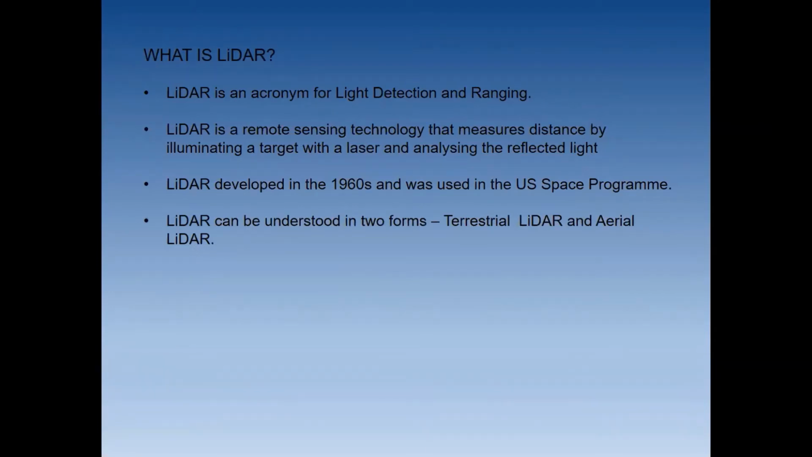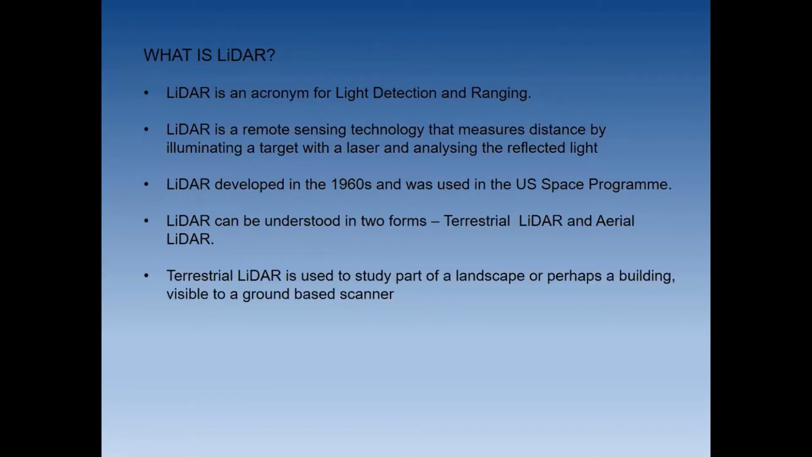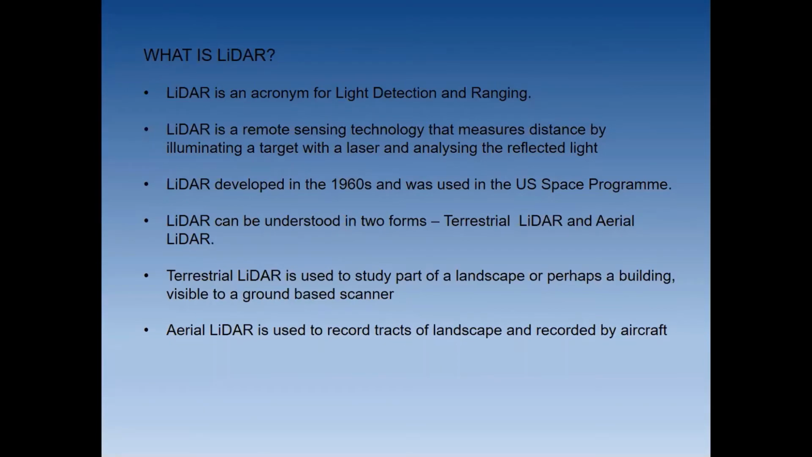And for our purposes, it can be understood in two forms: terrestrial LiDAR and aerial LiDAR. Terrestrial LiDAR is used to record a landscape or perhaps a building with a scanner based on the ground. And aerial LiDAR is used to record large transects of landscape and is generally recorded by aircraft, although no doubt there's been moves to actually use unmanned aircraft now, drones and such like.